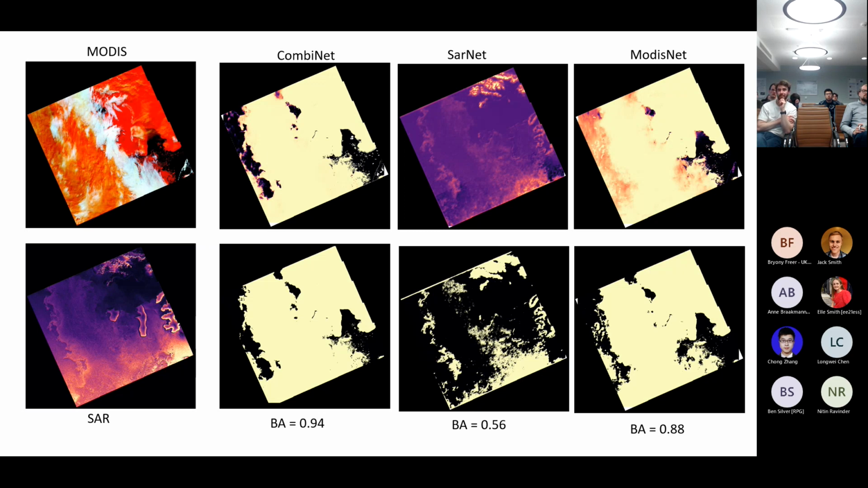What you can see again with the CombiNet output is that the dominant boundary between ice and water is shrouded in cloud here. But actually, if you look at the relief of the ice-water boundary in the SAR image, then the main areas or peninsulas of the ice jutting out into the water very closely resemble the boundaries here.